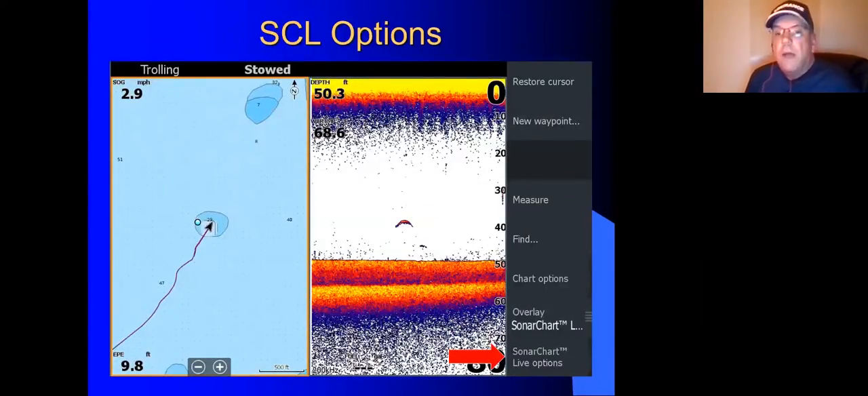So there are some options that are important. In other words, these are features of SonarChart where I can adjust some settings to help me get a better understanding.